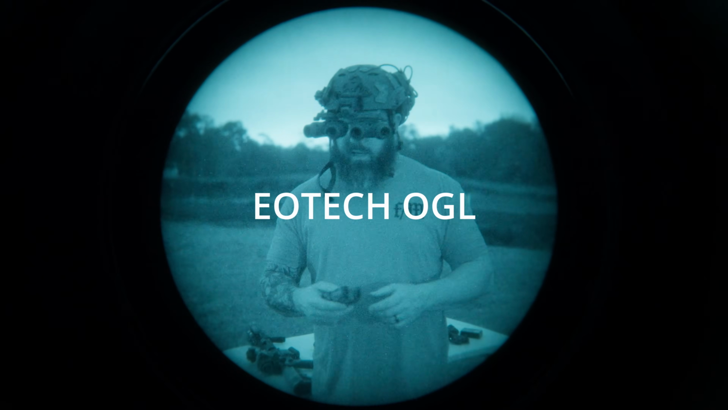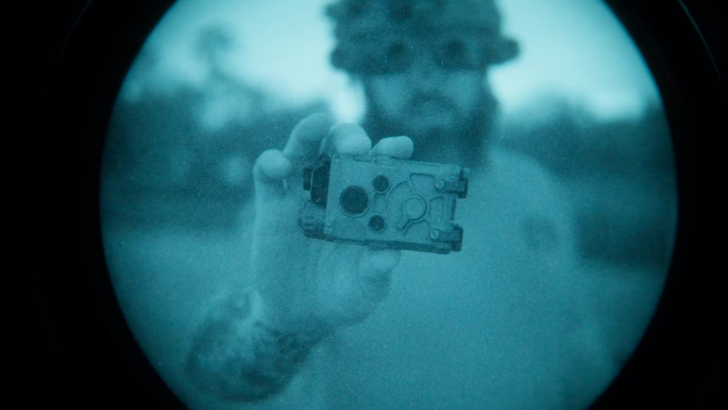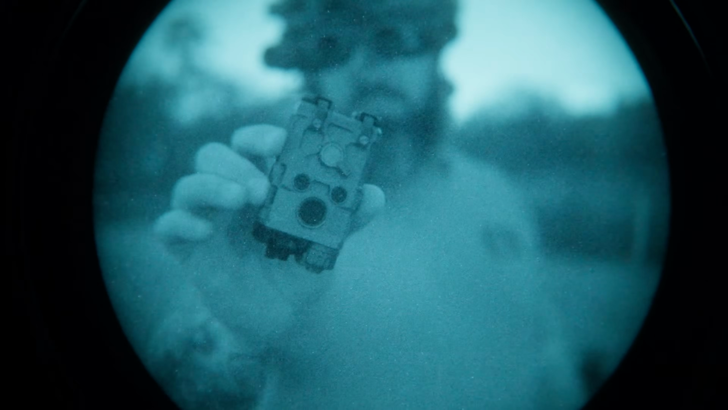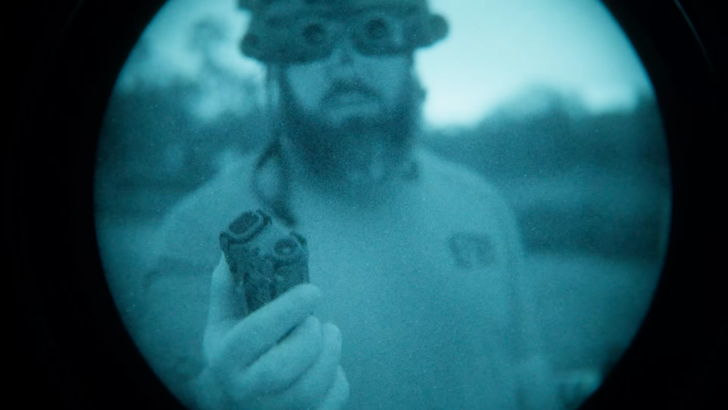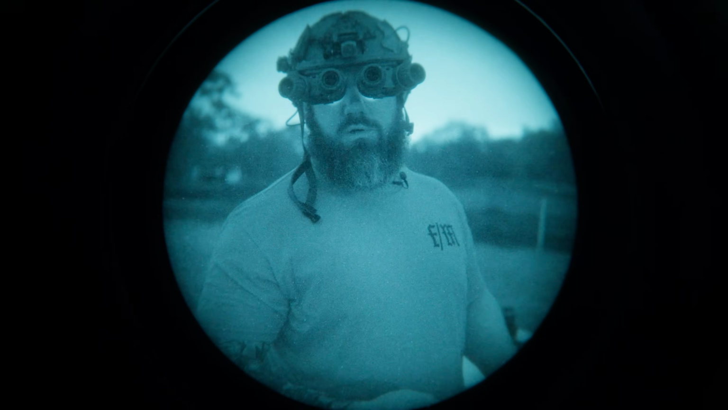I saved this one for last because it's unobtainium. These aren't really out yet. I don't know where this one falls in the lineage of iterations that have been manufactured so far, but this is the EOTECH OGL. It is a pre-production sample. I can't say with any certainty if it is a final version.